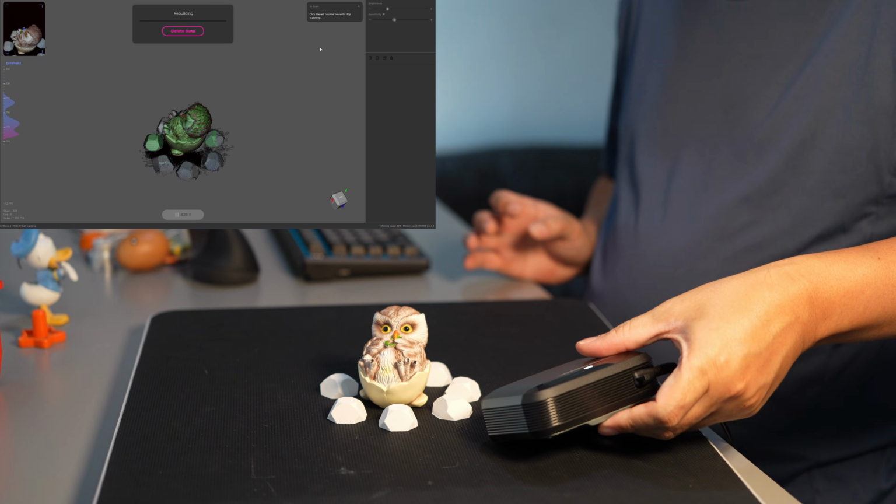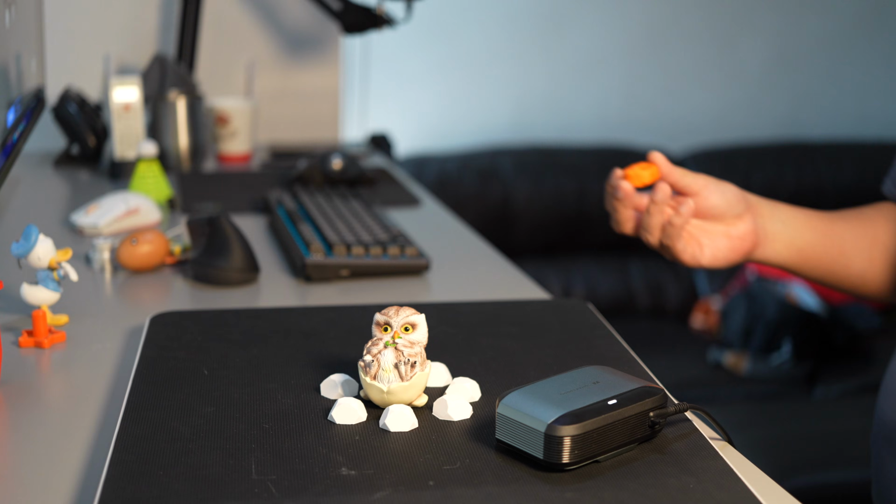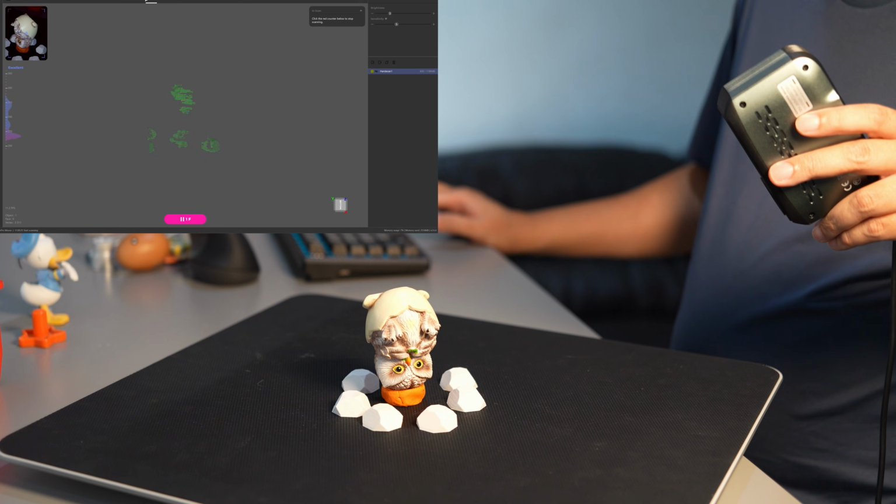This should be enough. Looks like we have the top scan as well. I think I only need one more scan. I will scan the bottom part. So I will flip this over, put his head down like this. So I will make a new scan, an easy scan.